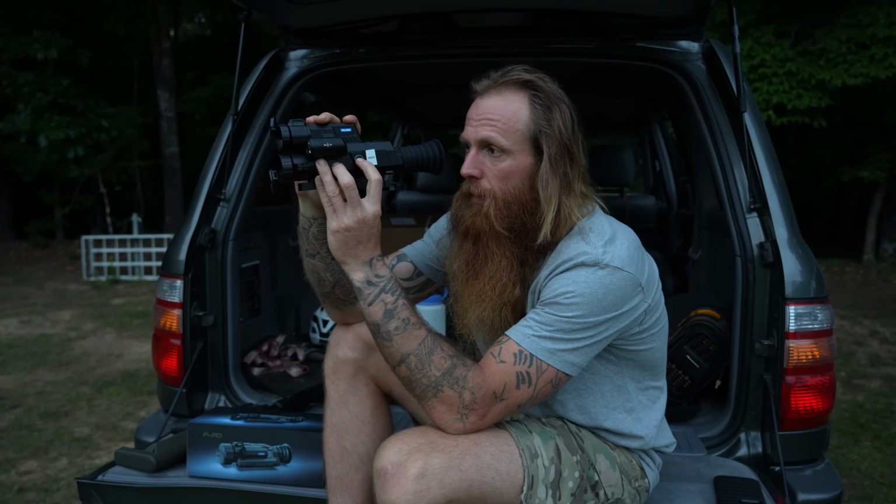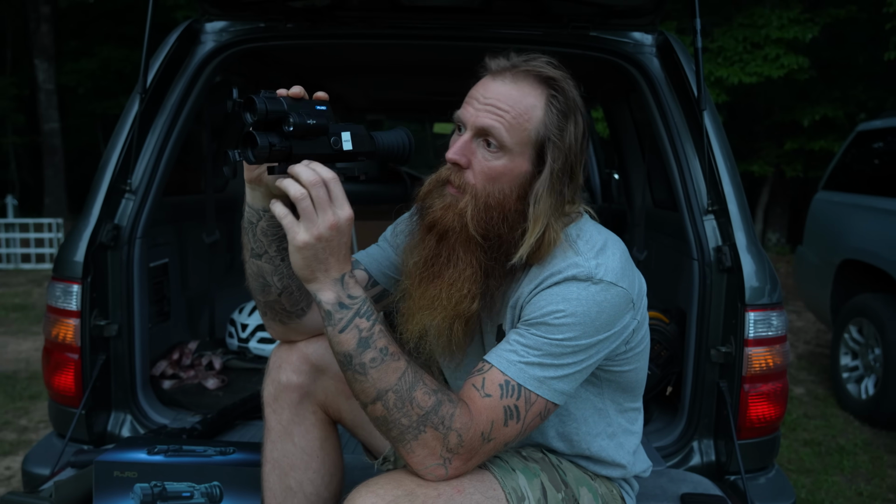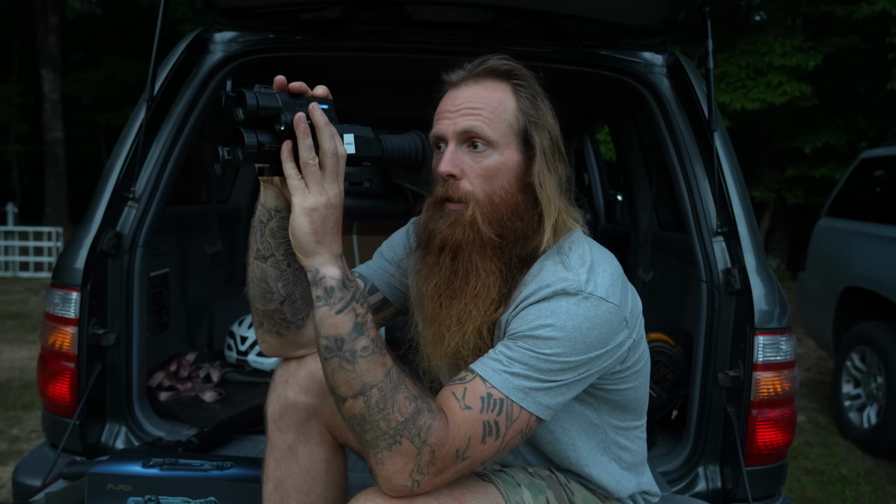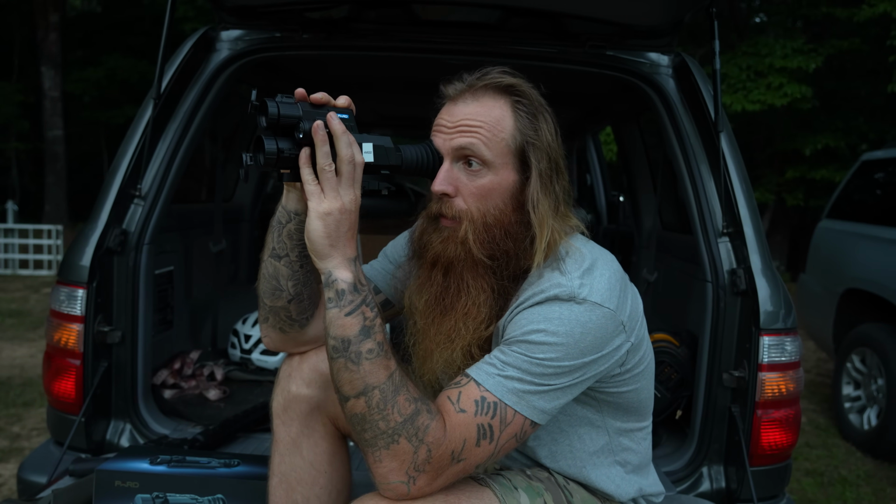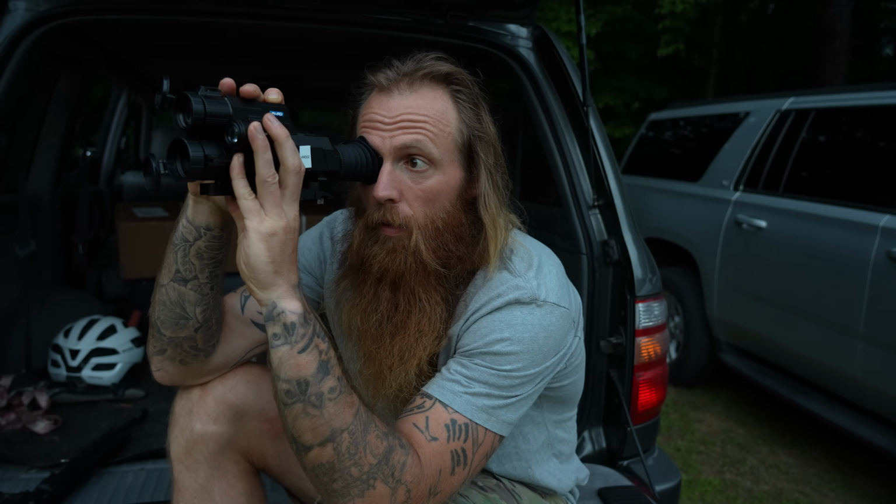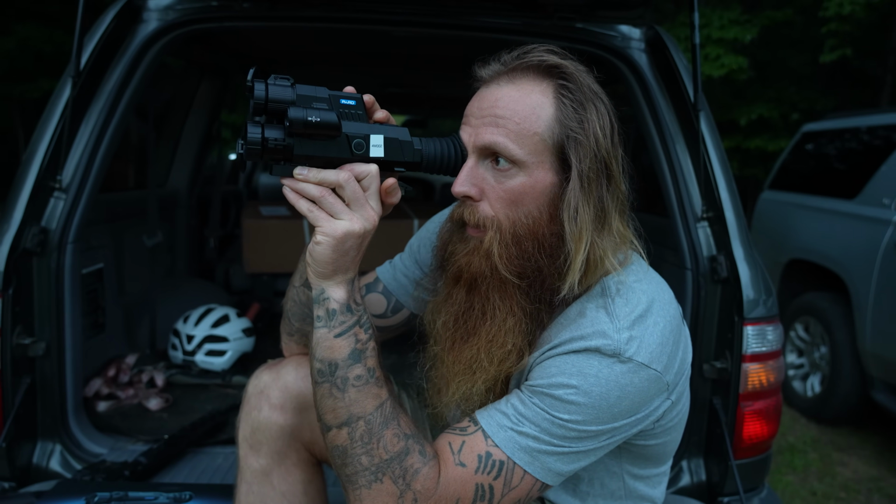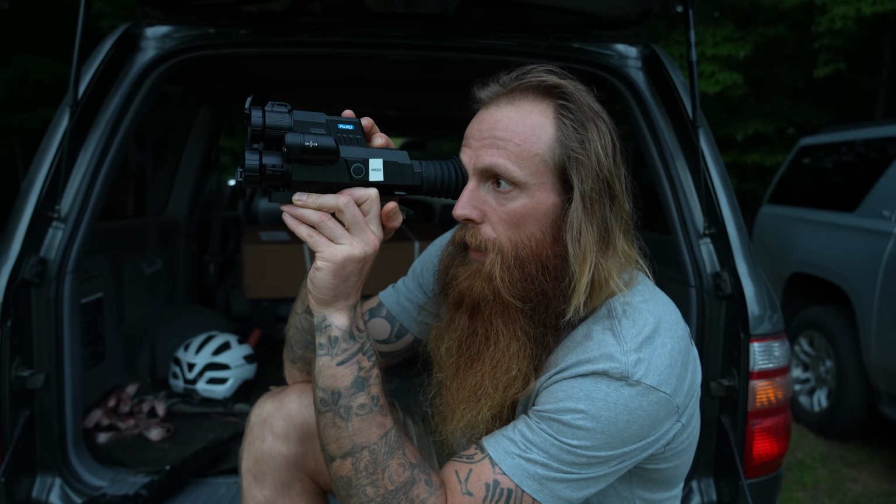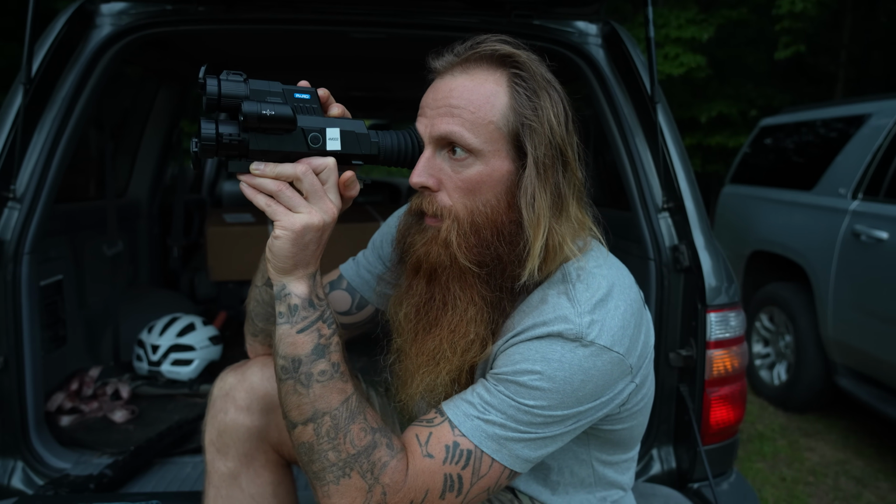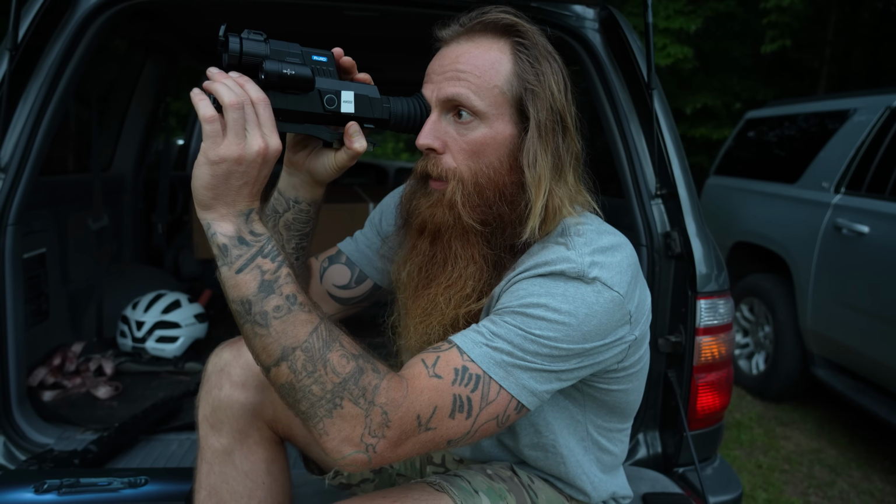Now this baby turns on real easy. Just press that button right there. You know, I am impressed with this little thing. Are you, Blake? Yeah. All right, I got her on thermal right now. All right, I got her up in there in them woods about 150 yards now. Yeah, it's legit, man. You got your focus ring right there.